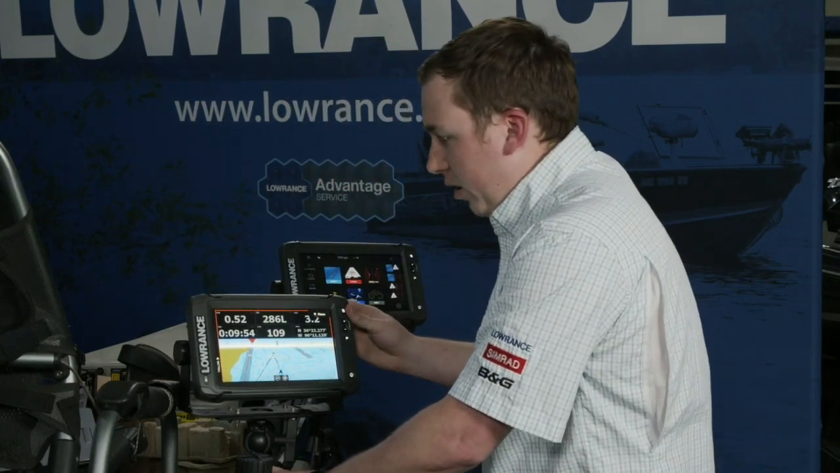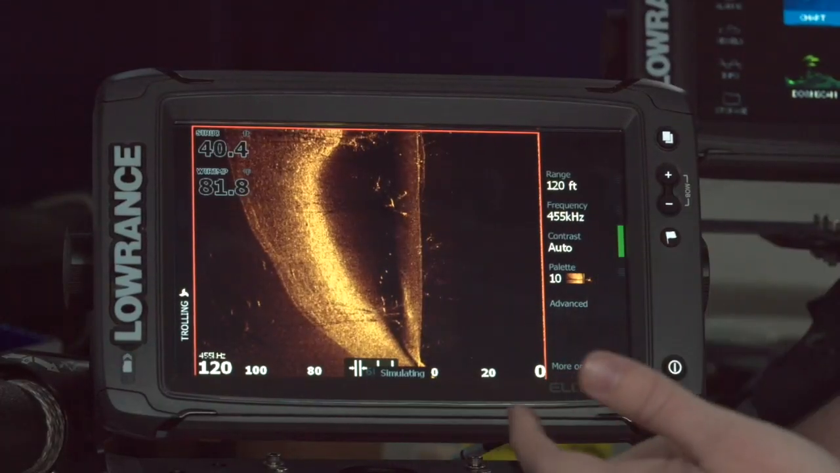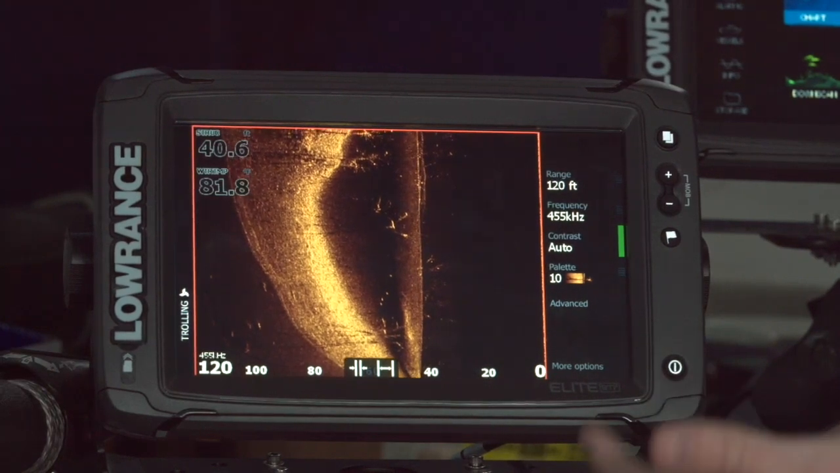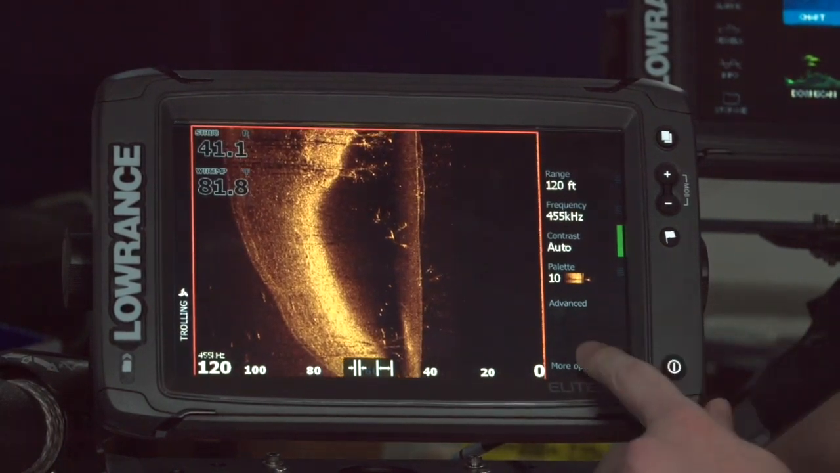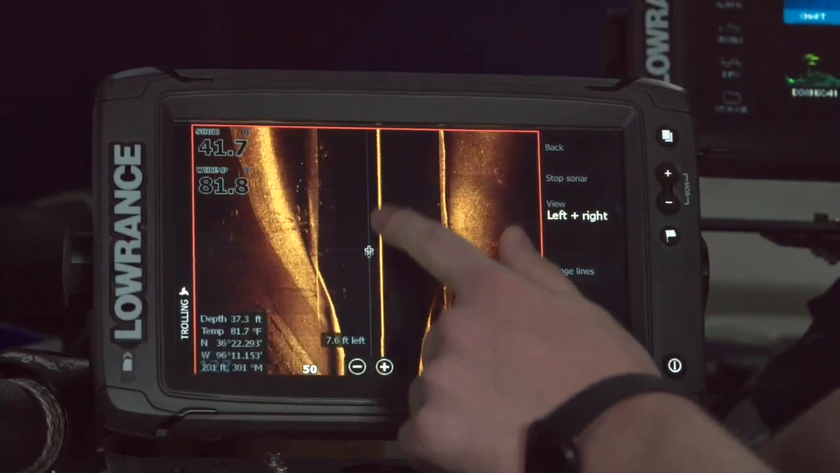Mark a waypoint at a cursor. Okay, so I can mark a waypoint with a cursor from my chart, from my sonar, my side scan, or my down scan, and that's really cool, especially on side scan. So we talked earlier about that.